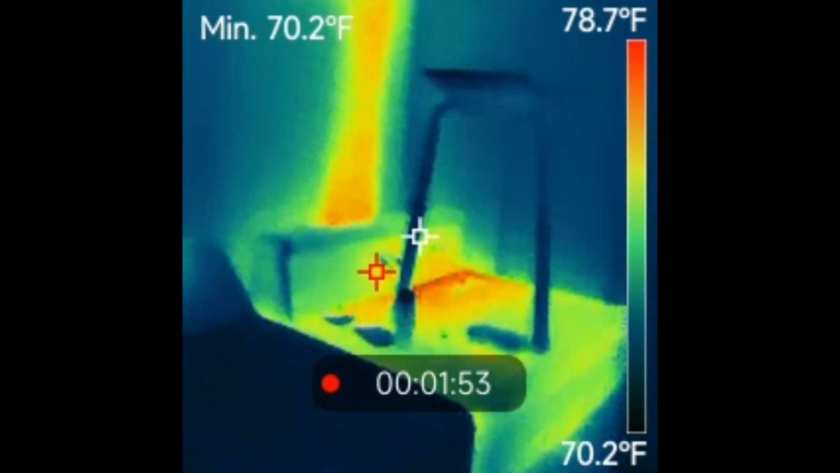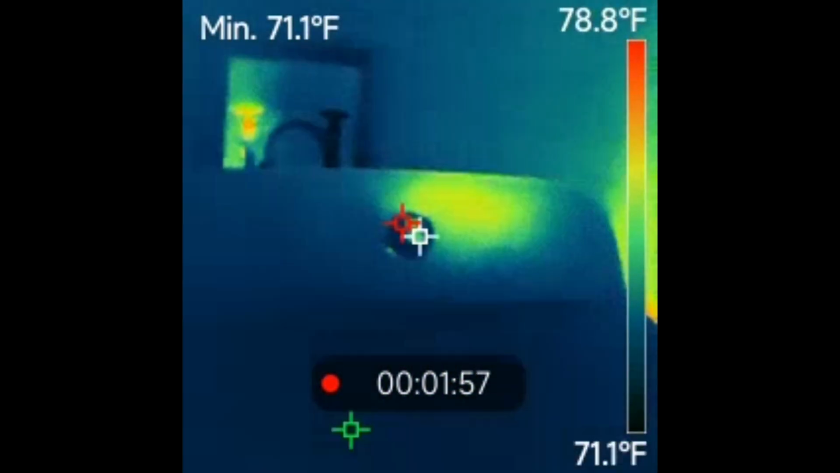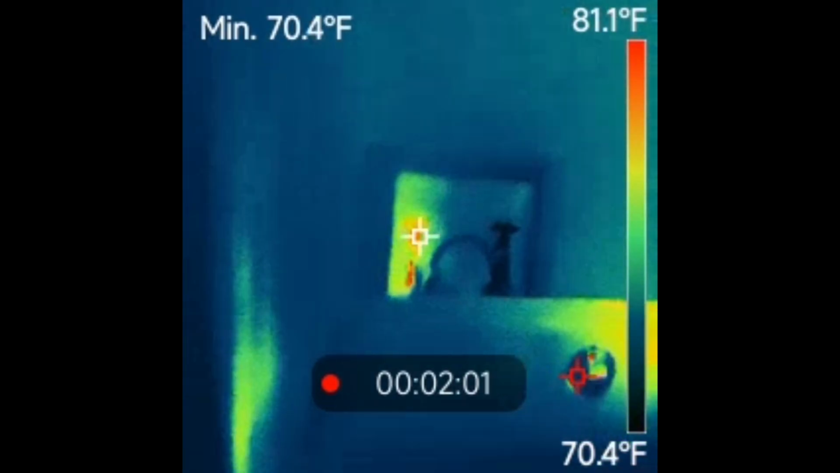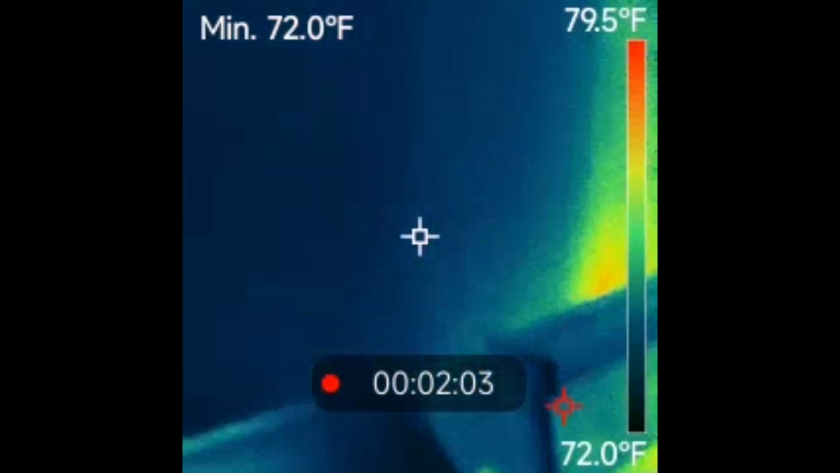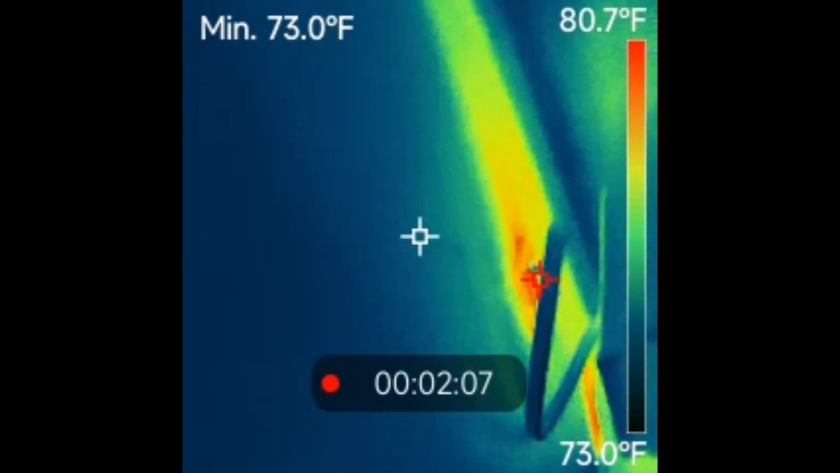There's the dryer that just recently got done running as well. You see all the heat glowing off of that. There's a washer, and behind there's a hot water valve you see glowing back there too. And yeah, you see all the heat that's behind the dryer going up the walls as well.